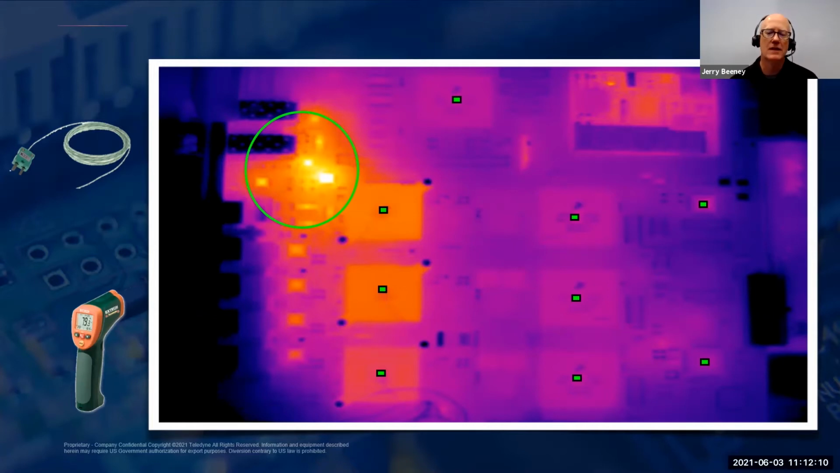But of course, being the savvy person he was, the sales colleague knew there may be even more to see on the board. So he connected up a FLIR A700 camera, which has 4 times the pixel resolution, in a 640 by 480 detector format, than the initial A400 that he used, and he took some images of the board.